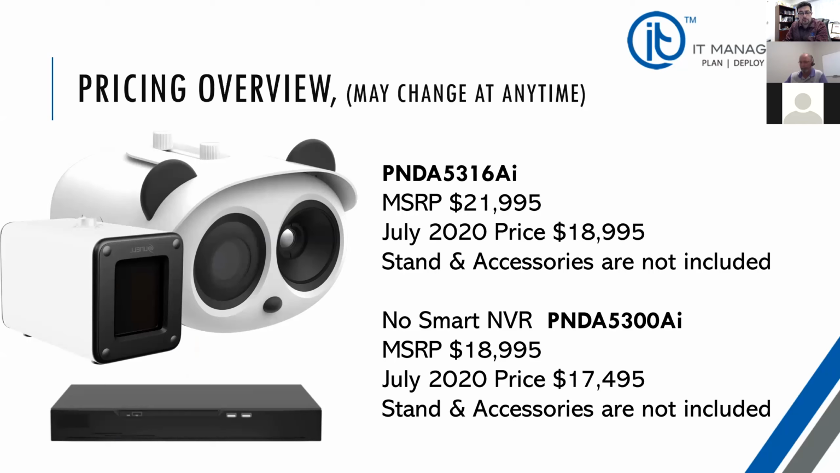Now, the smart viewing station, which has lots of AI functions, for example, counting people as they go through an entrance and so forth, can support 16 of these cameras. If you buy the first kit, it comes with that smart NVR. For any additional cameras that you need to buy, you don't need to buy another NVR. So we have a bundle that is a Panda 5300 AI, which is the device itself.